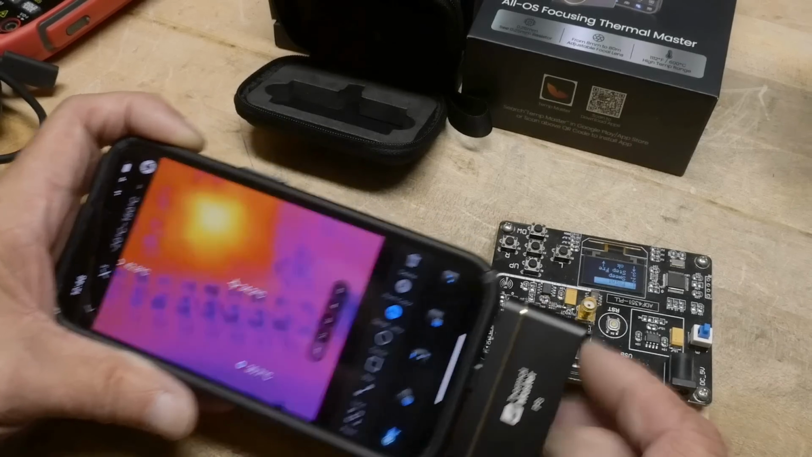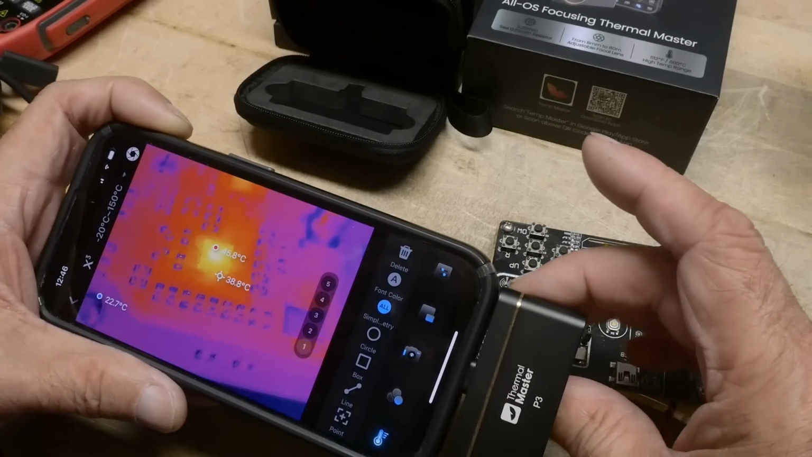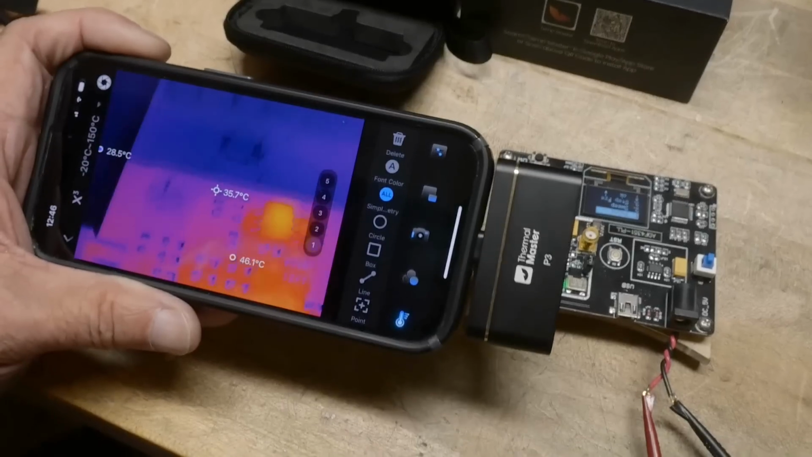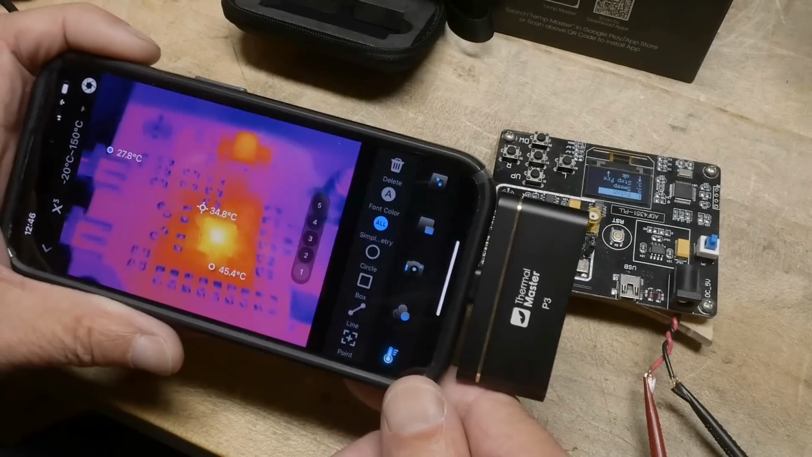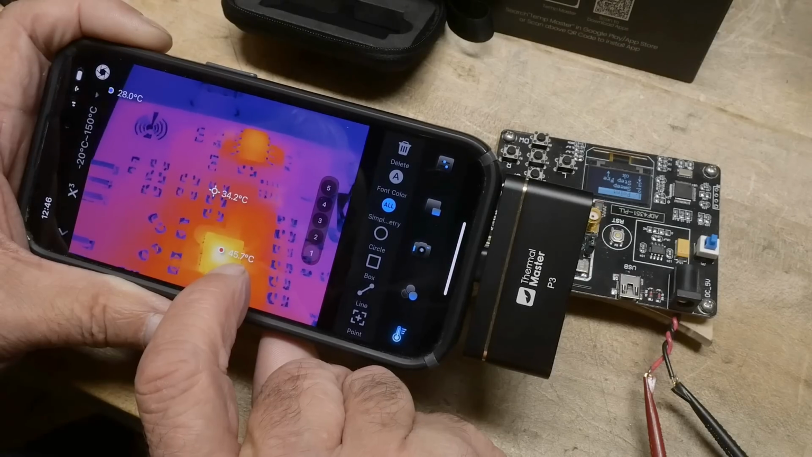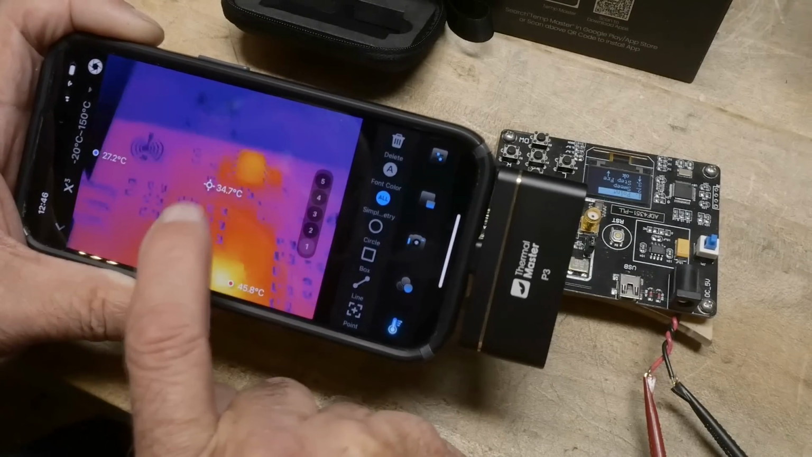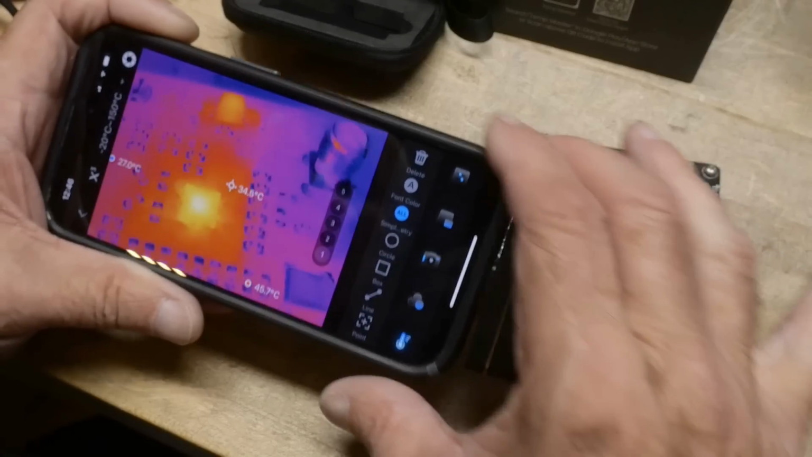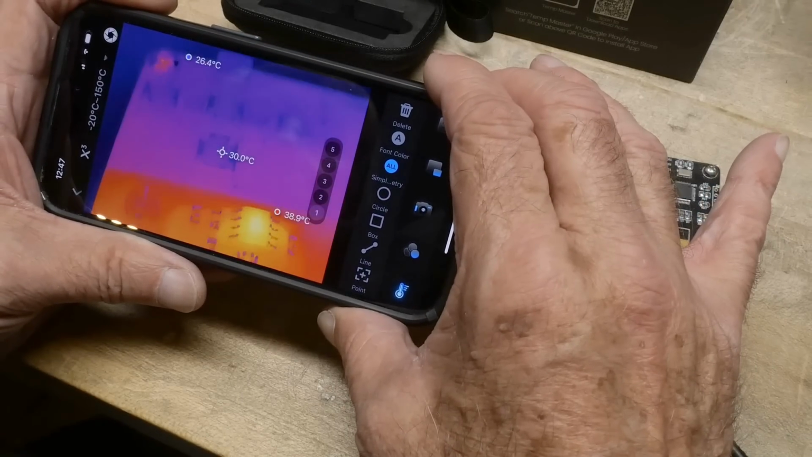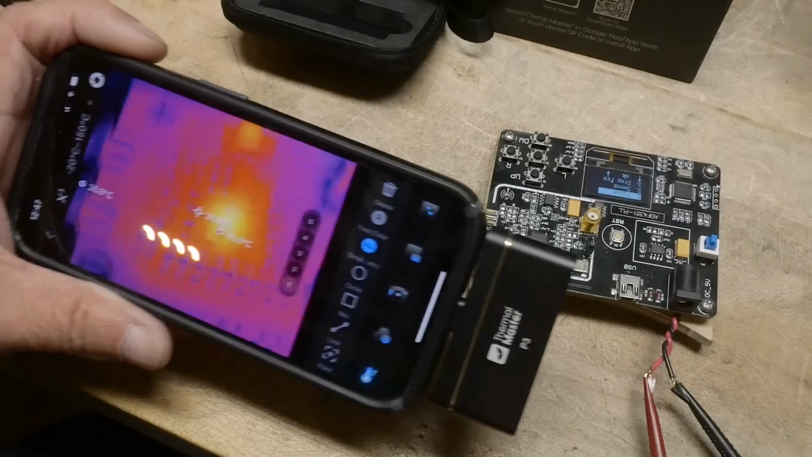So that is what you want for a bench camera. Okay, there we go. So like all the other cameras, it finds the hottest spot. This one is 45C. It finds the coldest spot. It's over here, 27C. And then there's a middle one that you can aim around. So I'm aiming it at this one over here. It's 36 or 38. This over here is only 29. So you can run around and look at things.